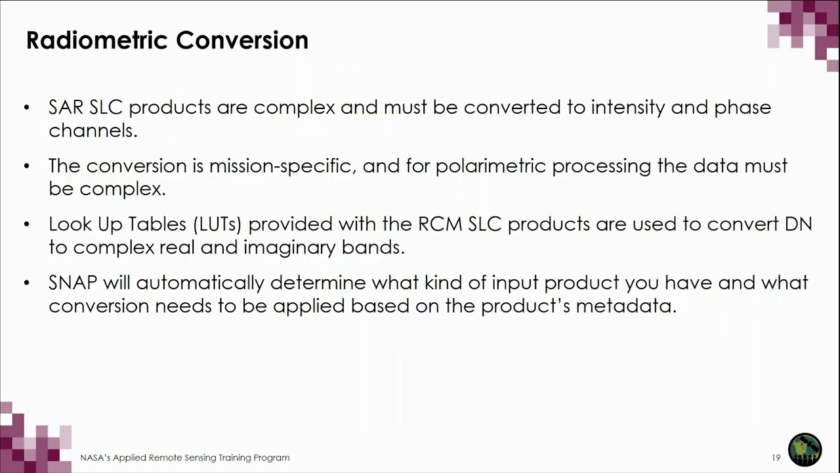The first step in the data imagery processing is the radiometric conversion. SAR SLC products are complex and must be converted to intensity and phase channels. The conversion is mission-specific, and for polarimetric processing, the data must be complex.